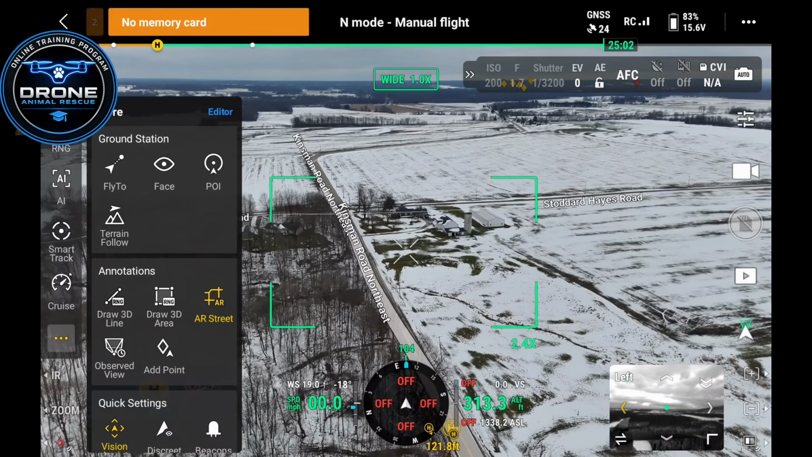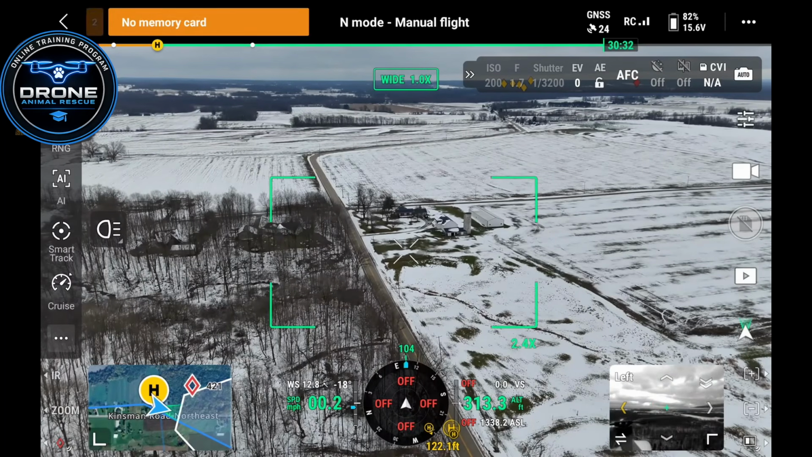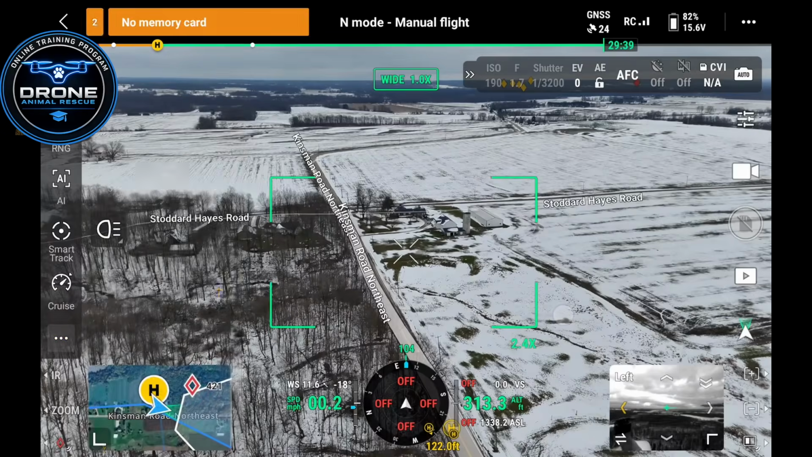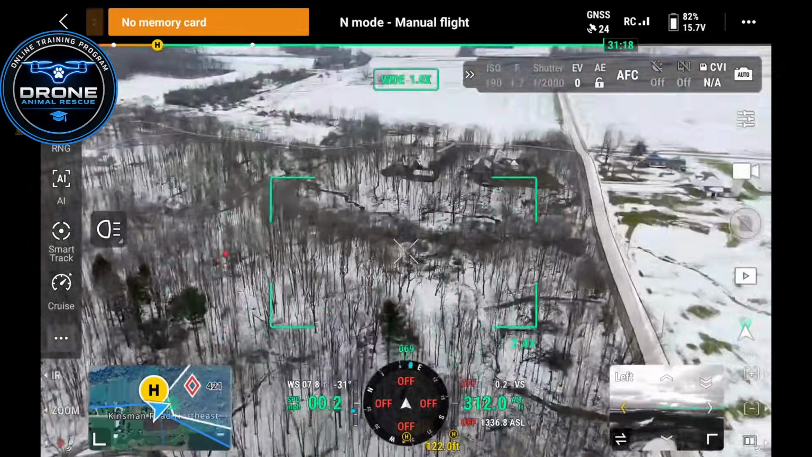One suggestion I could give to you is keep it turned off, and then in the event that you do locate someone's animal or you're tracking a deer or whatever, you can just quick toggle on your AR Street and use that to kind of help guide your clients in on the fly if it's necessary.